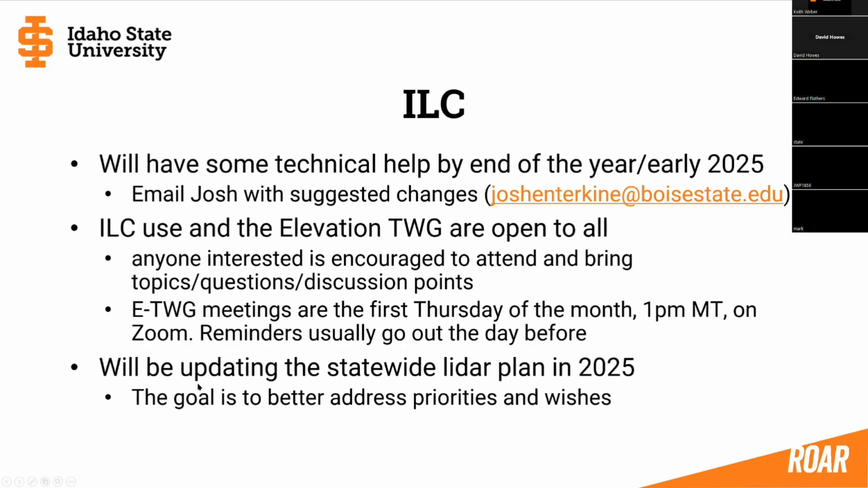Josh will be taking the lead on updating the statewide LiDAR plan in the next year, 2025, with the goal being to better address those priorities and the wish list that the community might have. We are getting to the point where some of the LiDAR data for the state of Idaho is actually kind of old, some from 2008 and 2009, maybe even earlier.